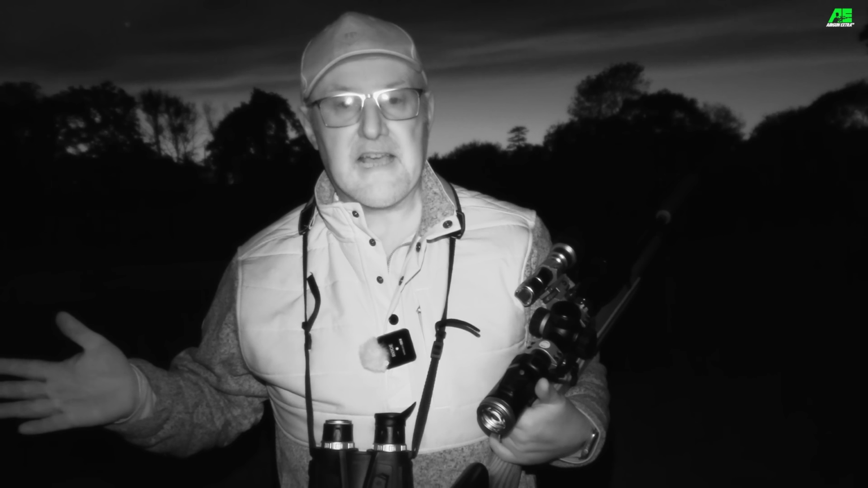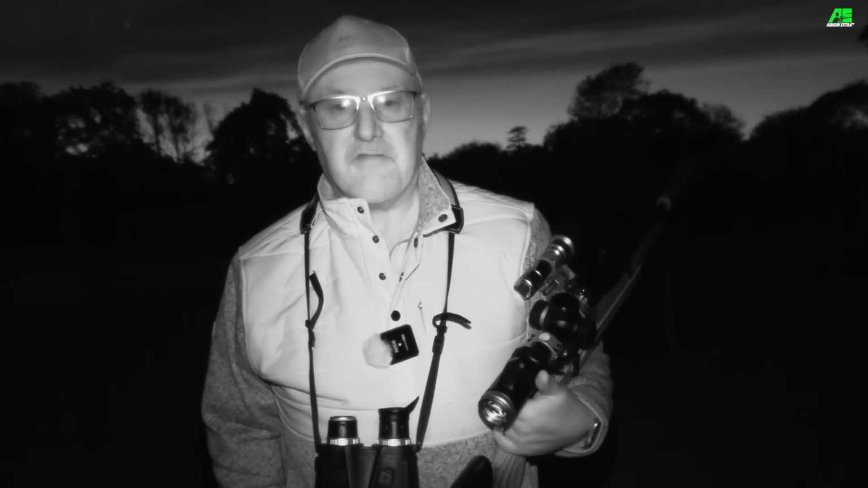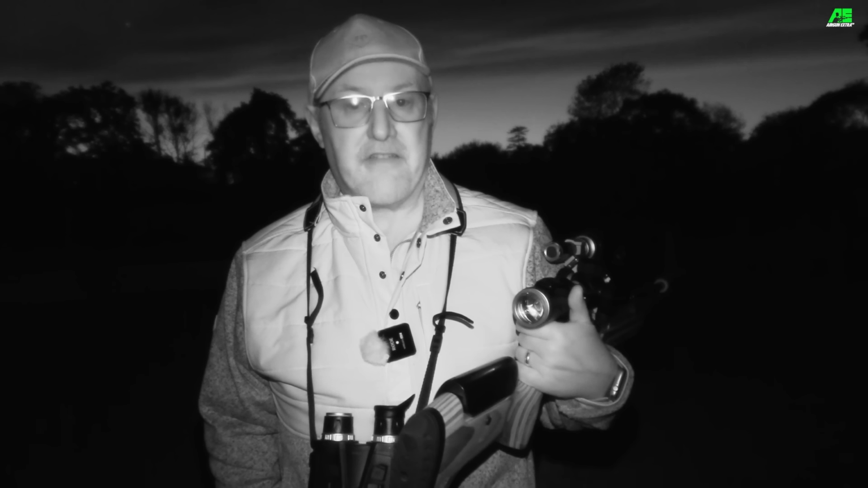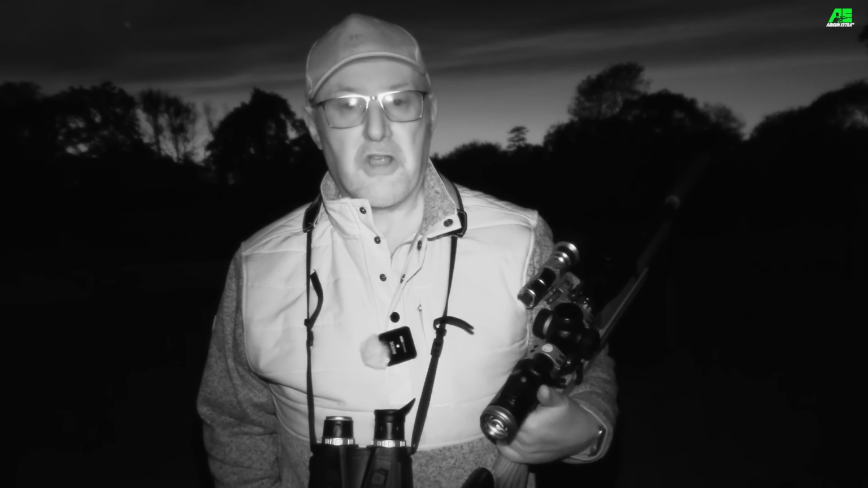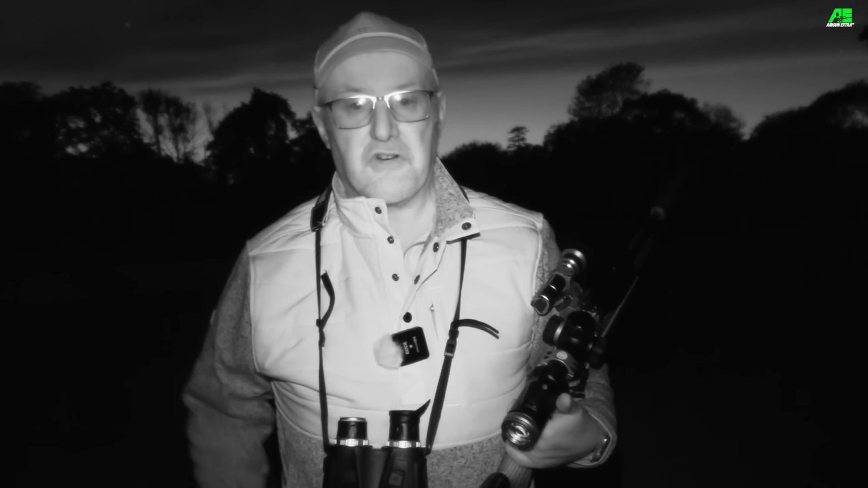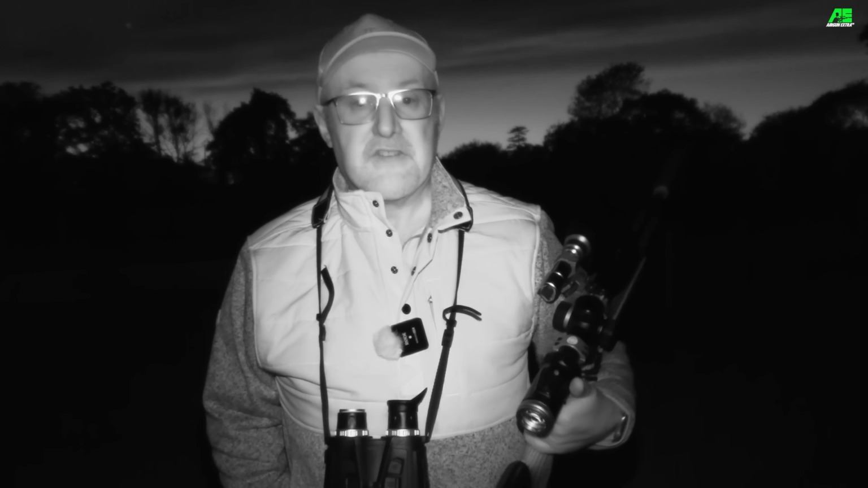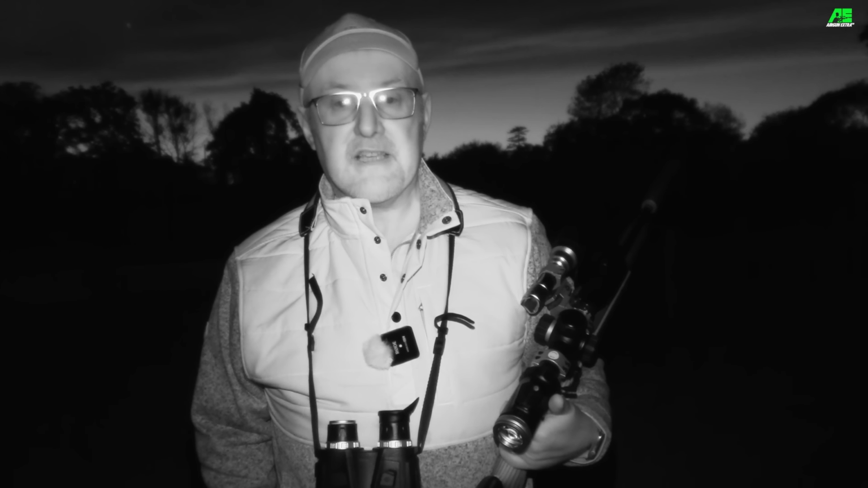It's as still as anything now, and I've been able to use the fence and my beanbag to get a really stable shooting position, and the combination of the accuracy of the HW100X and the Hikmicro Alpex Pro with the laser rangefinder and the ballistic calculator has been spot on, and they've all been really clean kills tonight, which I'm really pleased with. So I'm going to call it a night, go and pick up those rabbits, and they'll be off to the Falconry Centre in the morning.